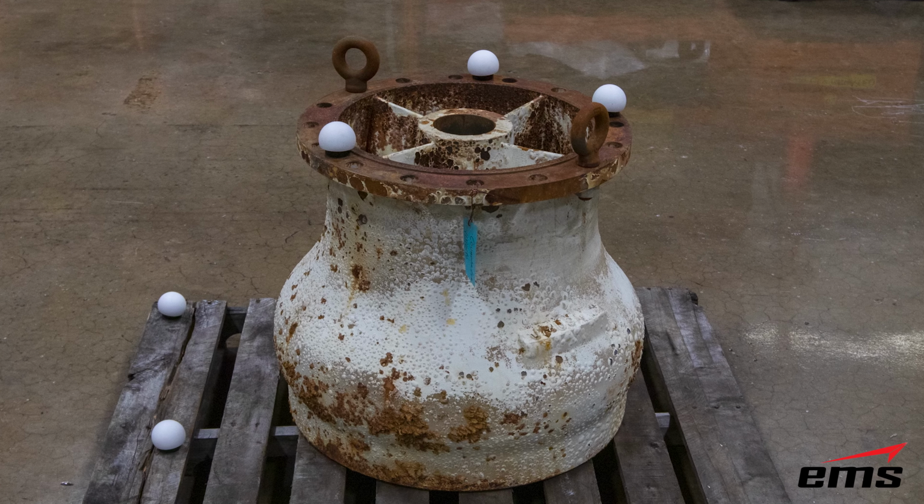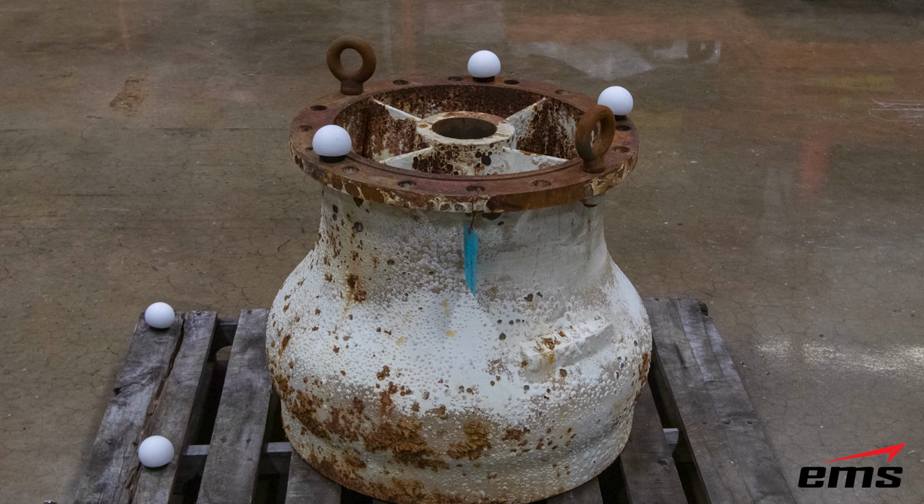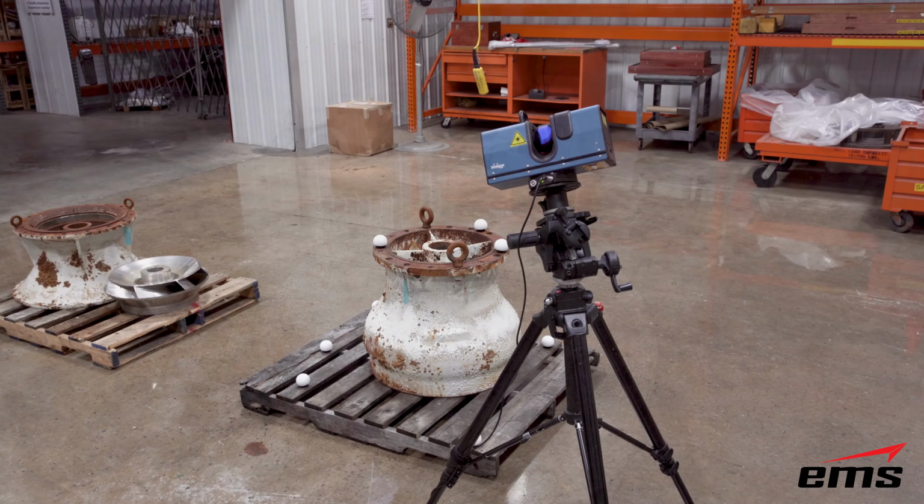Now, the reason we're using spheres in this example is this part, it's part of a pump. It's a diffuser. It's pretty cylindrical in shape. So as we move around, there's just not a lot of distinct characteristics to this. So by having the spheres there, we ensure that we're locking the data down as we move around. And we'll probably take 4, 5, 6 scans, basically setting it up.